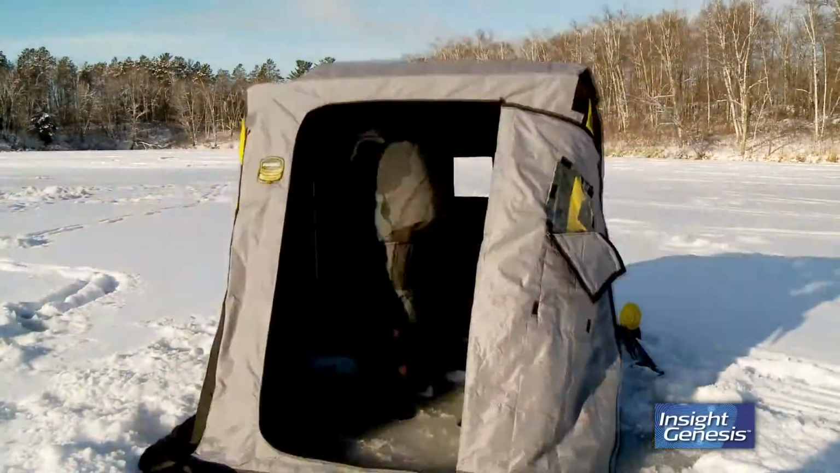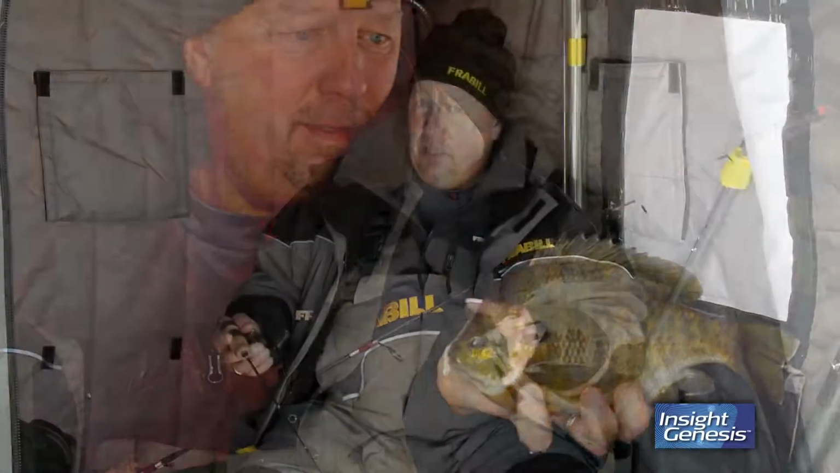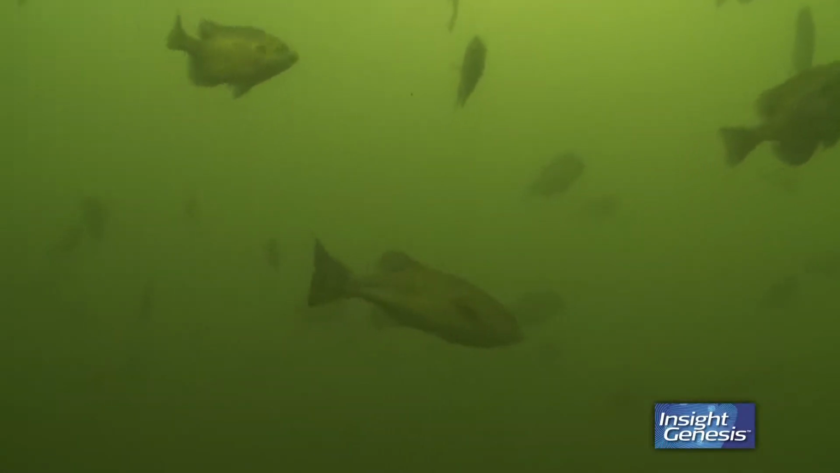We've got fish on the electronics here, and we've been catching some fish this morning, but in the wintertime, when you can find those transition edges where it goes from hard to soft, a lot of times that is where the zooplankton rises up off the bottom, and that's where the panfish really congregate.